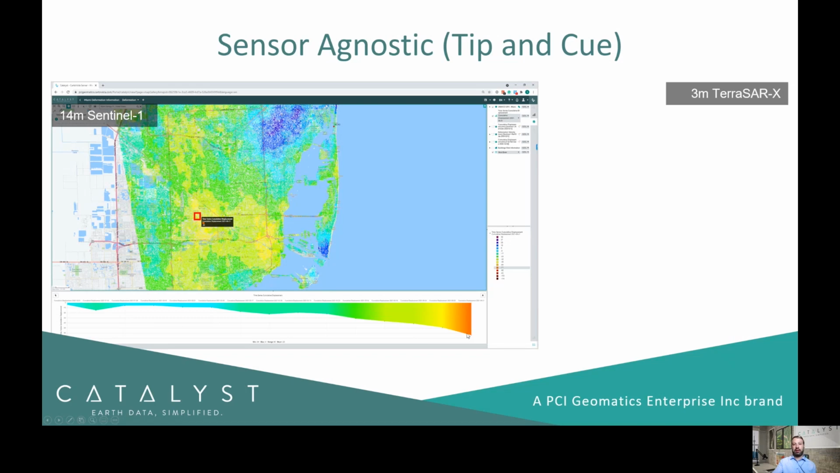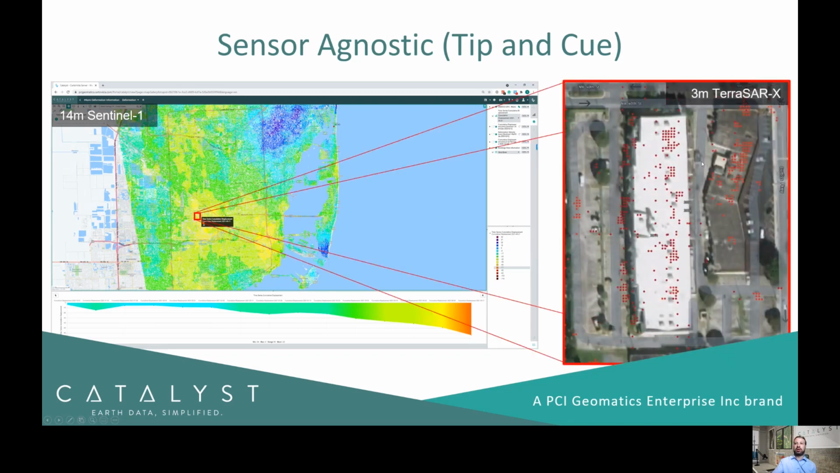Then as we identify particular areas where there's an acceleration in ground subsidence, we can zoom in on that area using very high resolution commercial data, such as this 3-meter TerraSAR-X imagery, and it gets much higher. We can even get down to 25 centimeters if need be, and start to capture many more measurement points on top of particular features of interest, such as buildings, bridges, and other kinds of construction sites and infrastructure projects.